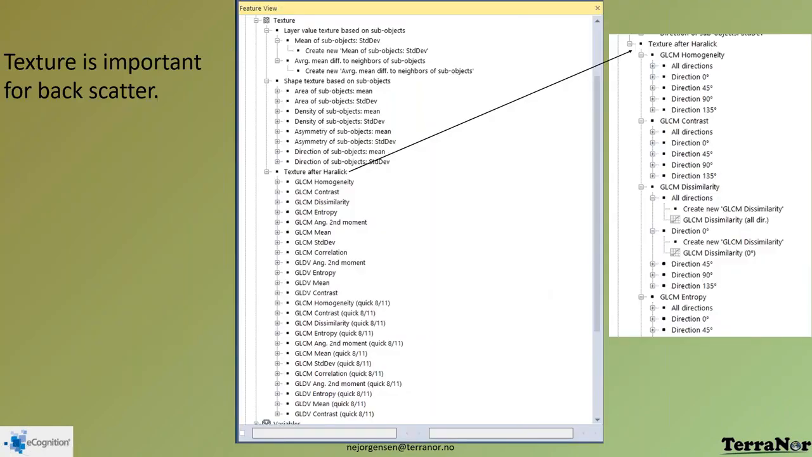I just added this slide because I know a lot of people working on the seabed want to look at the texture, and eCognition has a huge amount of texture algorithms you can use. So if you look at texture after Haralick, if you open some of them, you got homogeneity, then you got all directions 0, 45, 90, and 135, which means the 4 main directions. So you see there's a huge amount of texture you can use for your analysis if you have rules for that.